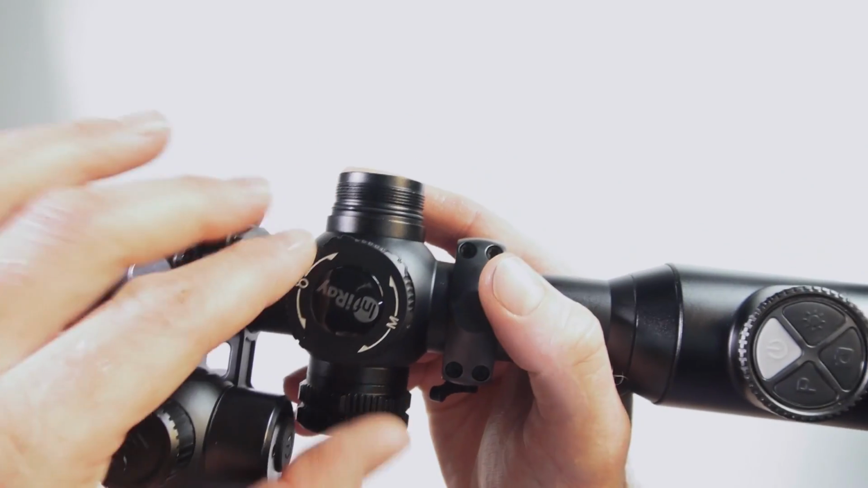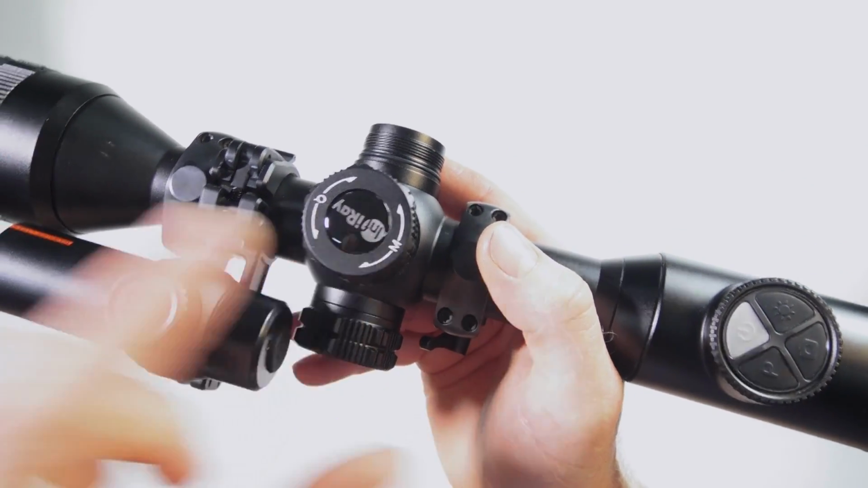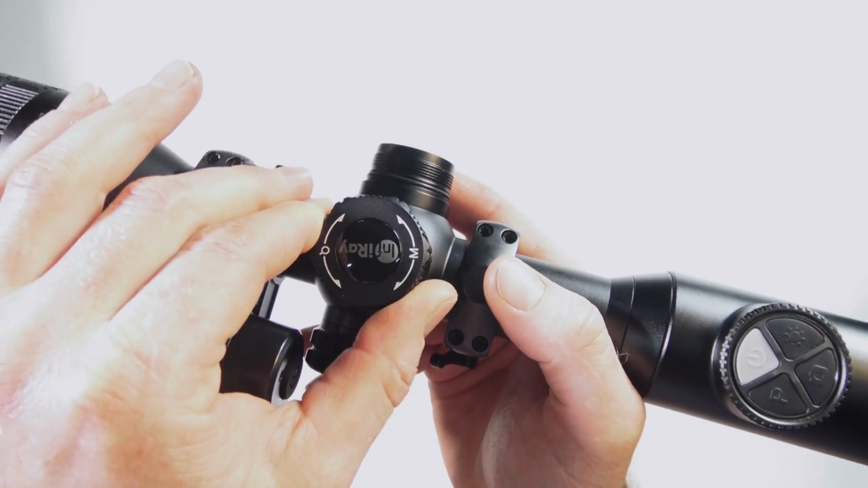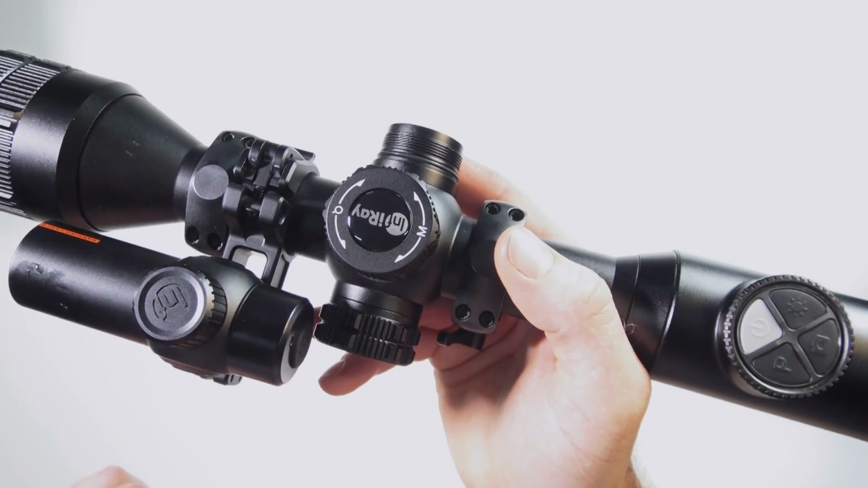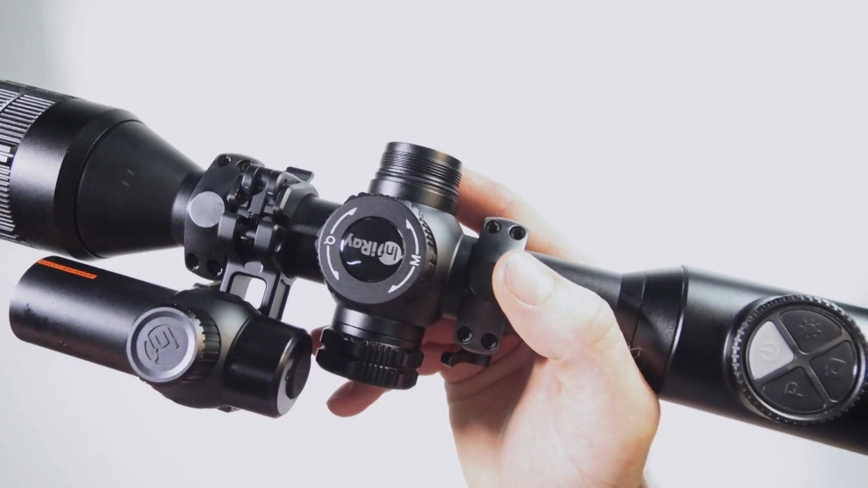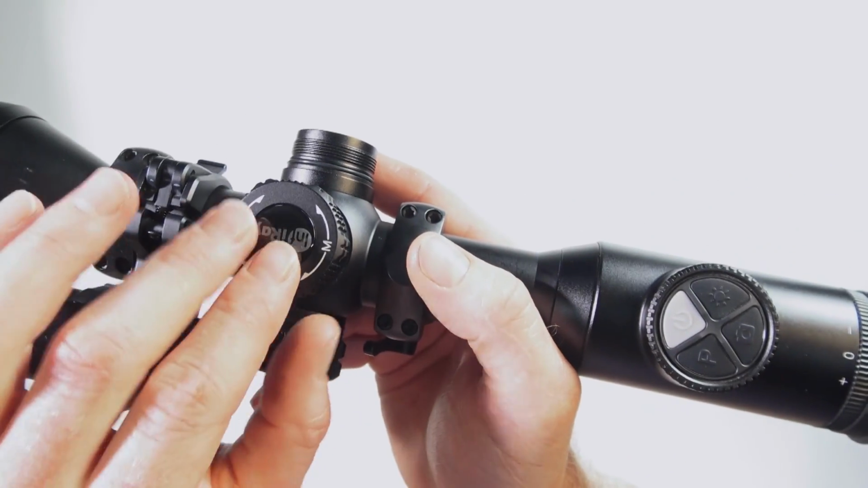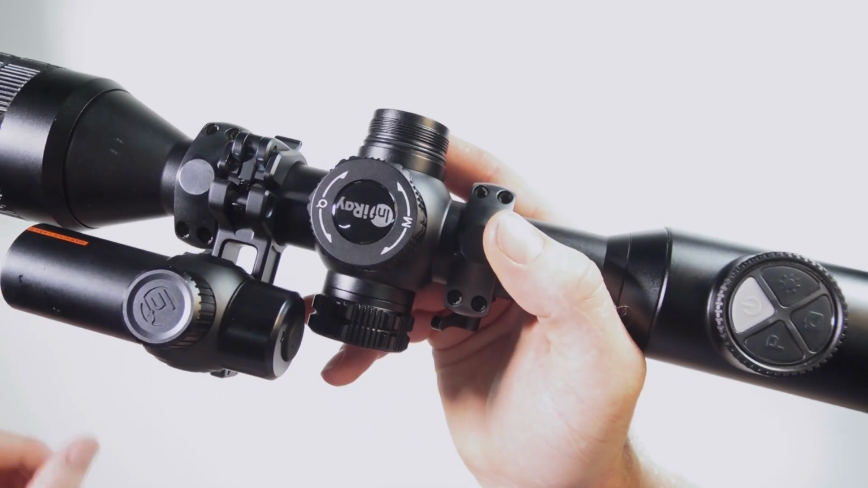Okay, now, to get into the main menu, you press and hold this button and it'll open up a menu on the side. Once again, you can scroll this wheel to navigate through that menu, and then a single press to activate into the next set of menus. And once again, a single press to go into the next menu, and so on. A single press on the power button to go back a menu, or press and hold this menu button to go back to the previous menu.